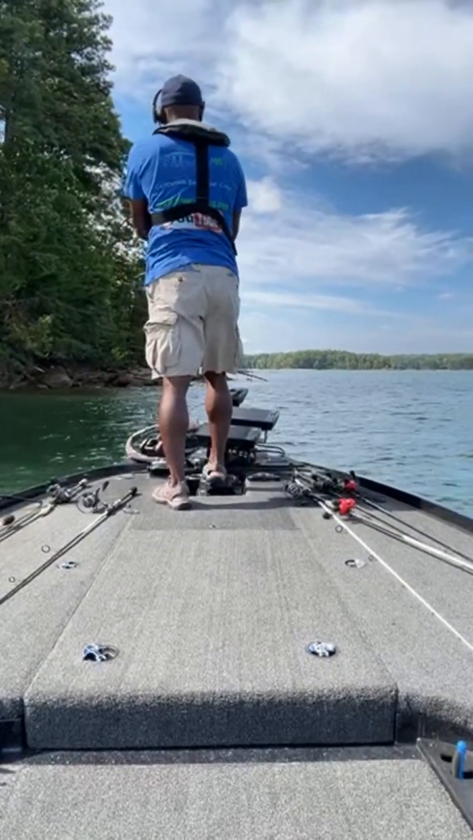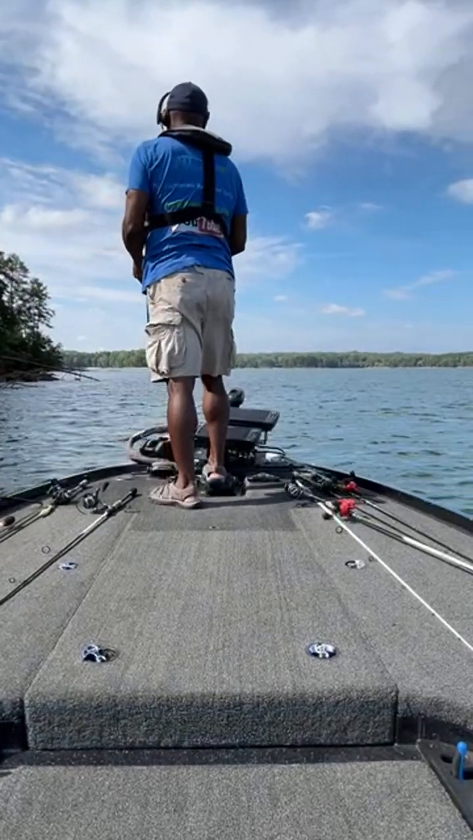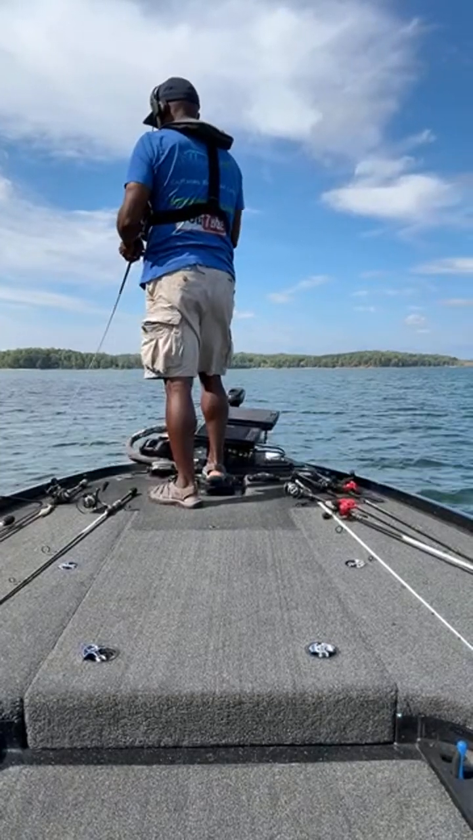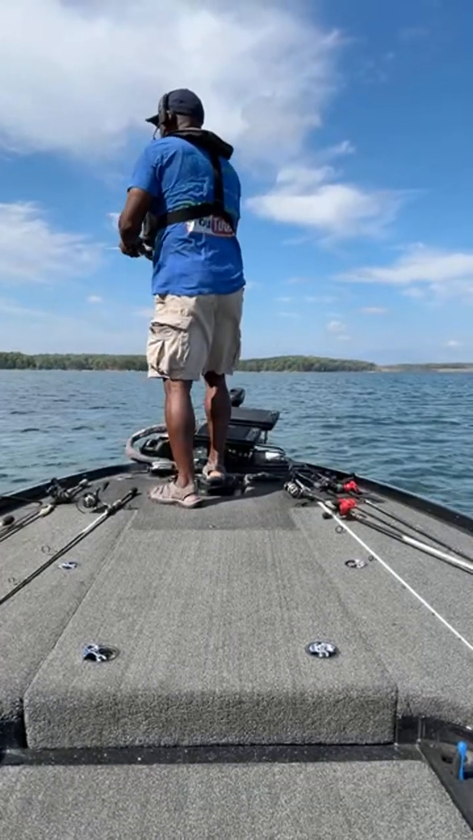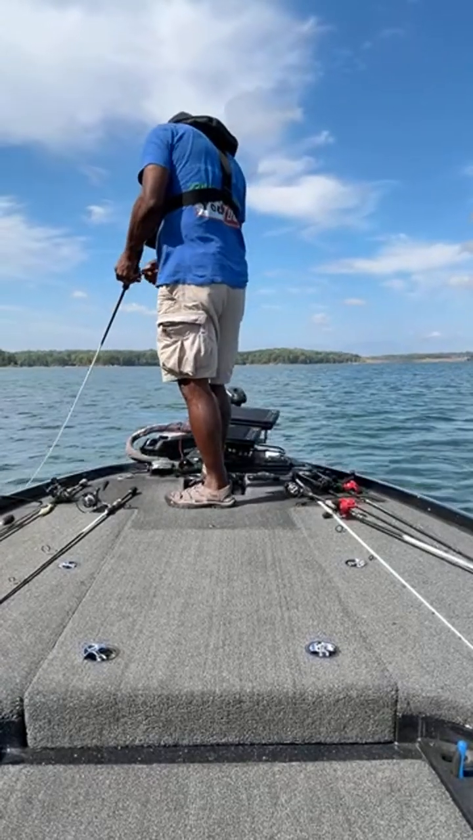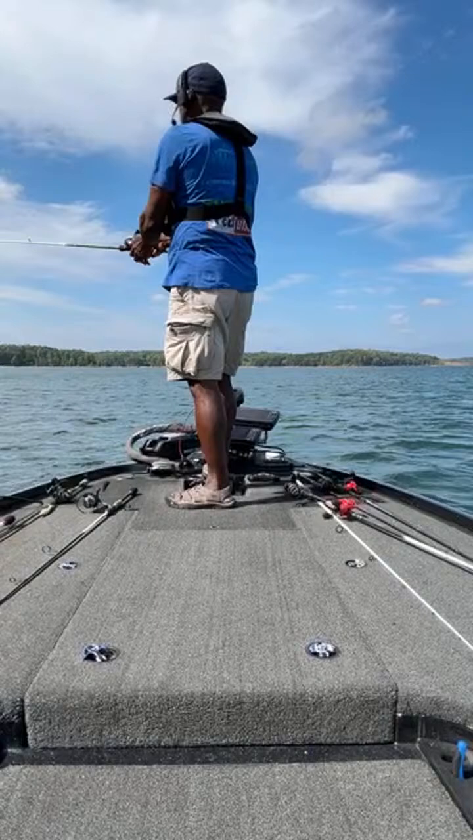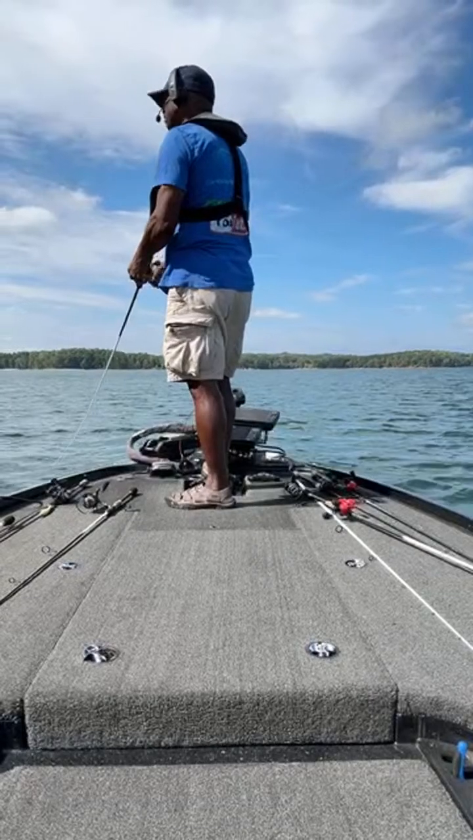Keep on moving. So I really want to get to this cove over here. I think there'll be a better chance of catching something. So I'm just gonna run through here real quick. I don't know if you guys can tell, but I have my trolling motor set on 8.5. So I'm moving, I'm rolling, and I'm currently in 12 feet of water and throwing a crankbait. Coming up on rocks, laydowns, some nice looking structure and cover.